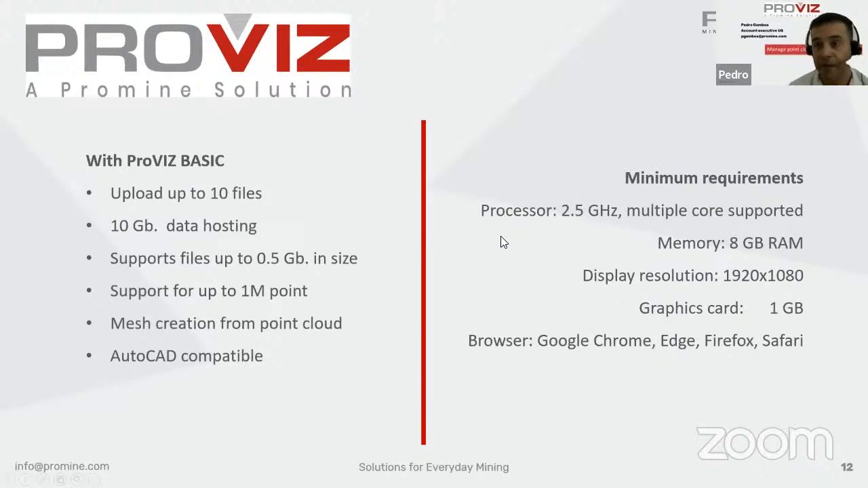Okay, in this case, we're going to promote our Proviz Basic web solution. We have two other developments that are Proviz Silver and Proviz Gold. We're going to talk about them a little bit later in the presentation after we do the live demo. With Proviz Basic, you can upload up to 10 files at the same time. They can all be stored on the web in our server.